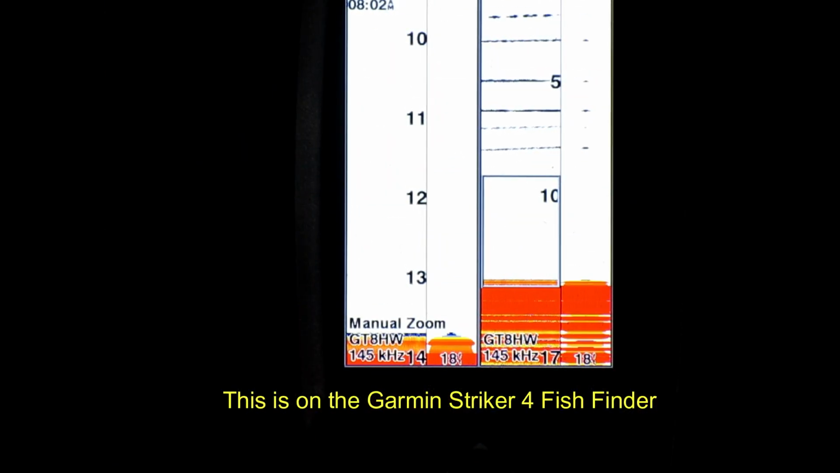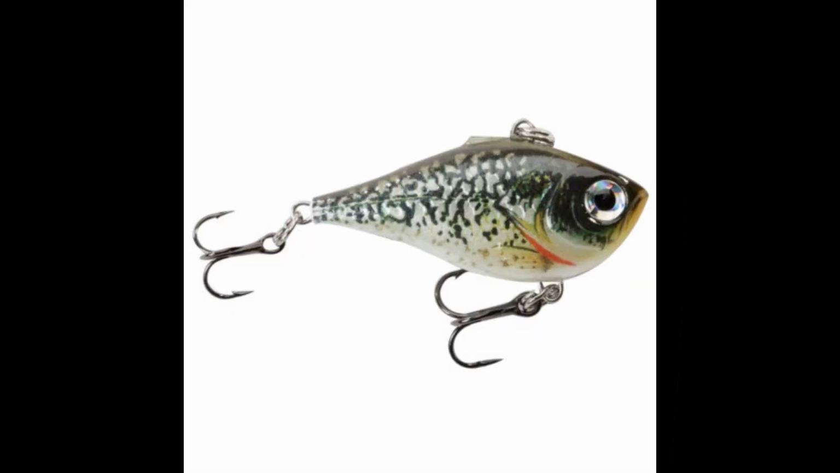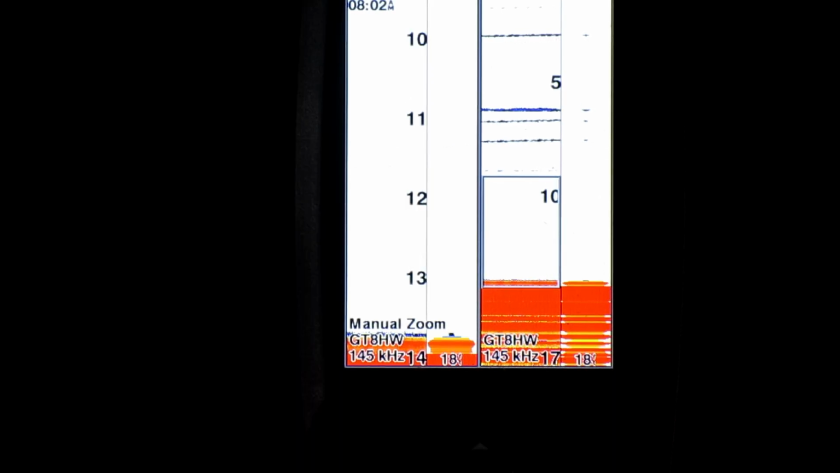Alright, so the first lure I'm going to drop down there, it's a small rip and wrap lipless crankbait. It's probably, I don't know, this looks like maybe 1.5 inches. I don't know what the weight of it is. It's got a couple of treble hooks on it. Pretty popular setup for panfish and walleye and perch and stuff like that.